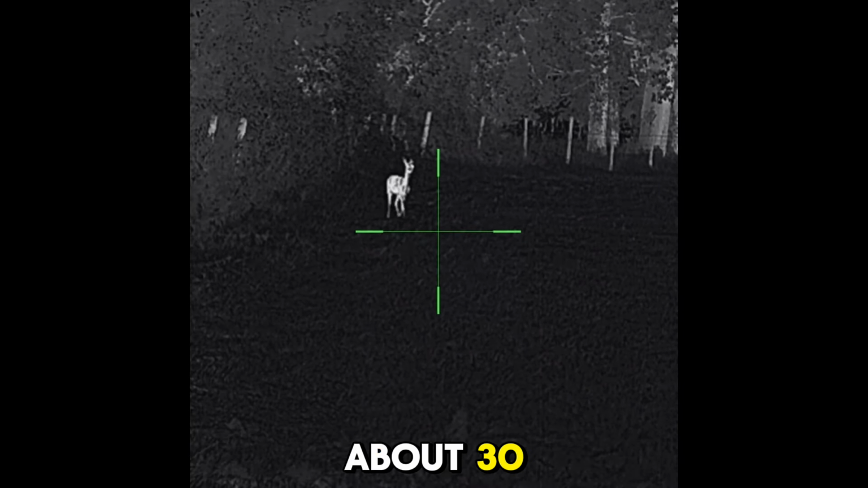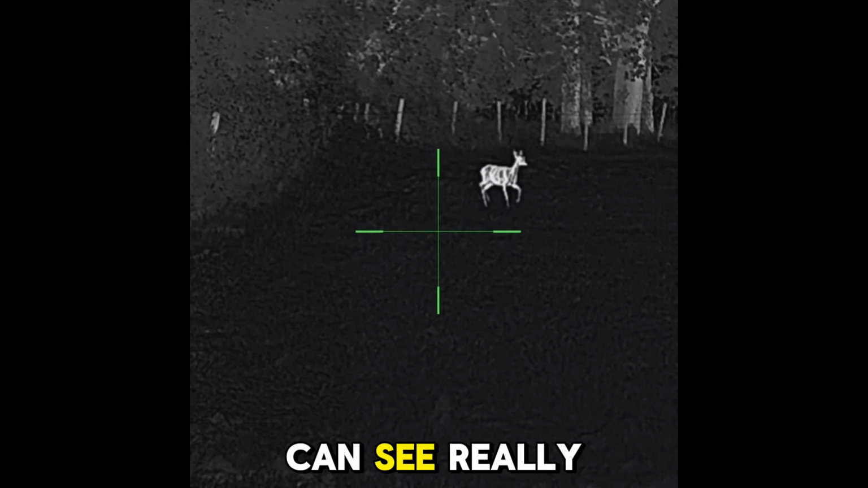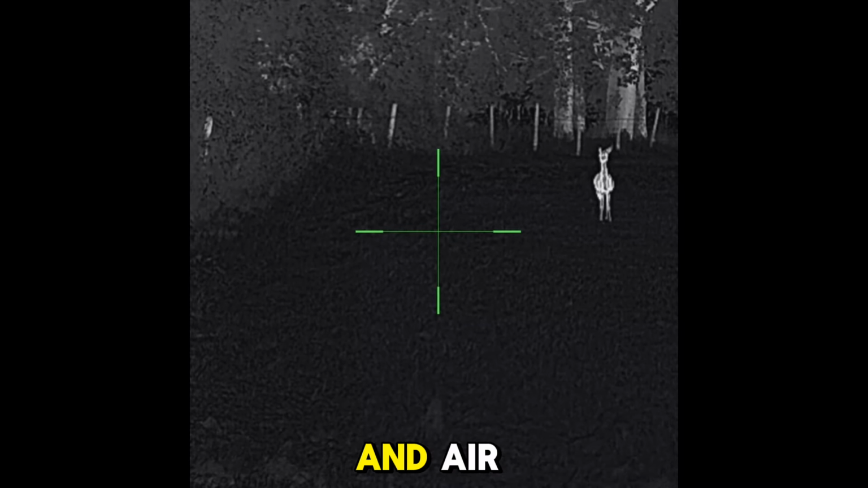I managed to get her into about 30-40 metres whilst filming her. Really nice to see. And you can see really well through the scope at this kind of range, which is the exact kind of range that's absolutely perfect for rimfire and air rifle.